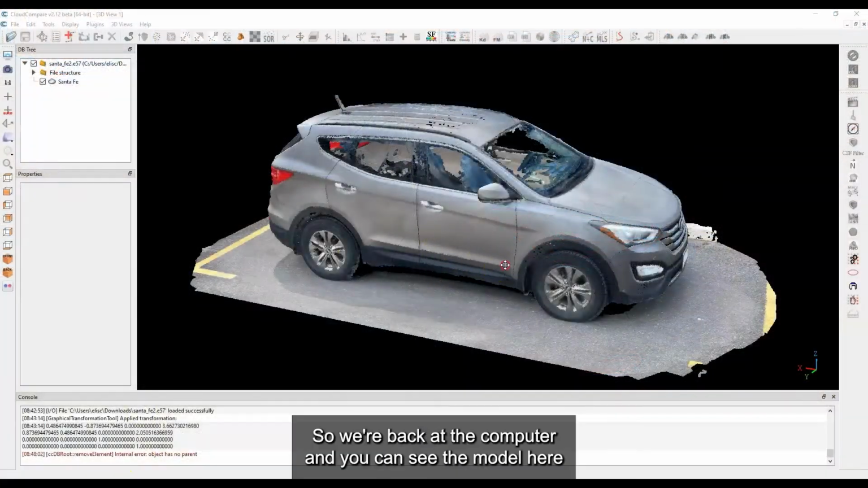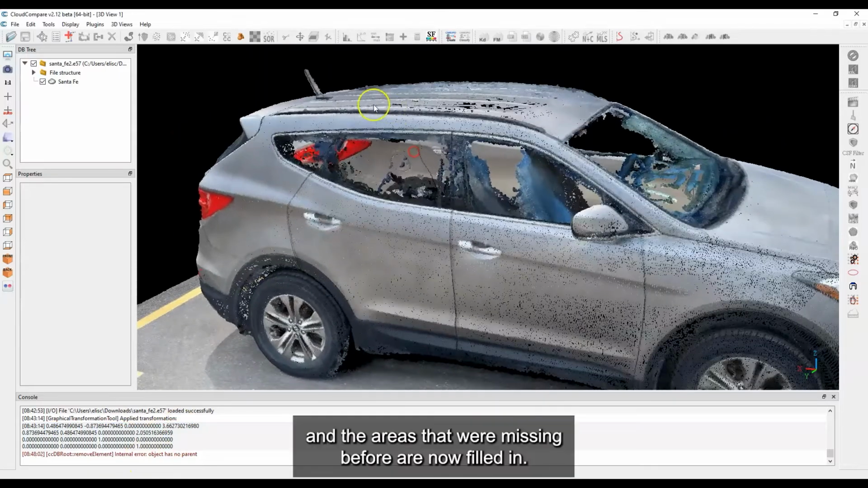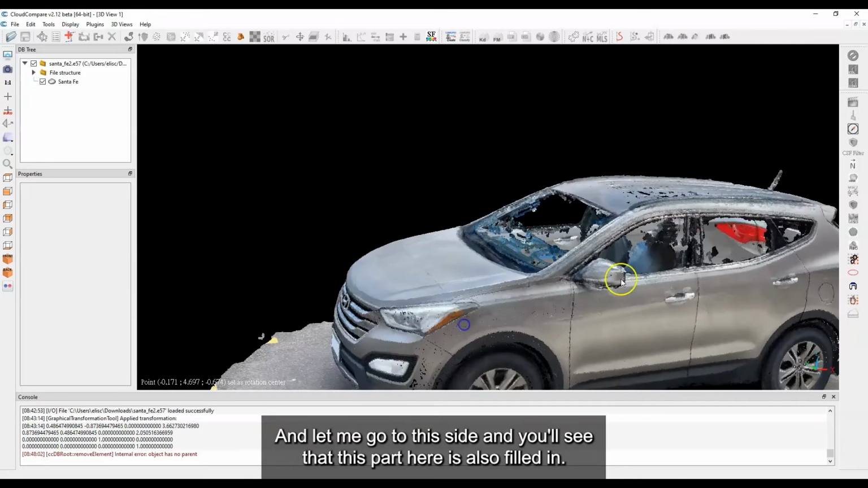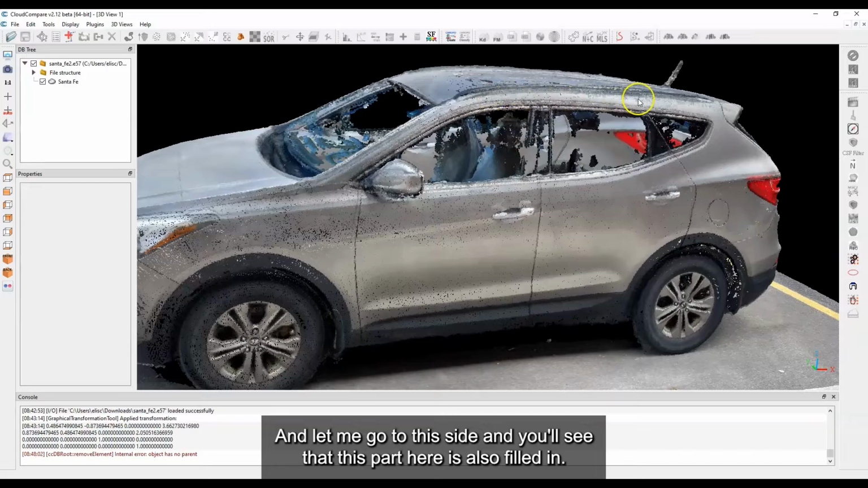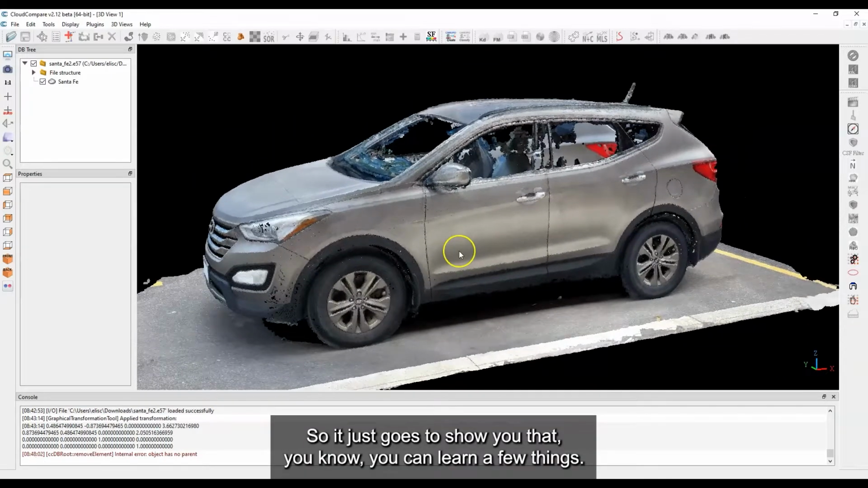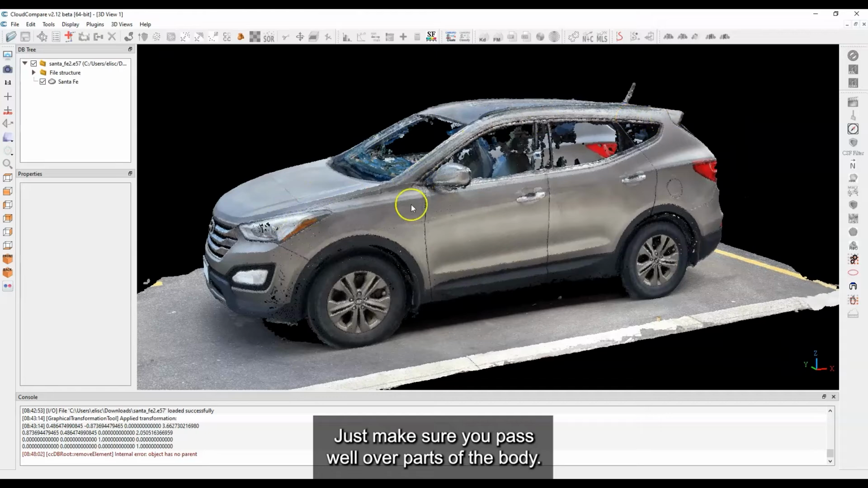Okay, so we're back at the computer and you can see the model here. The areas that were missing before are now filled in. So that's one side there. And let me go to this side, and you'll see that this part here is also filled in. So it just goes to show you that you can learn a few things. Just make sure you pass well over parts of the body.